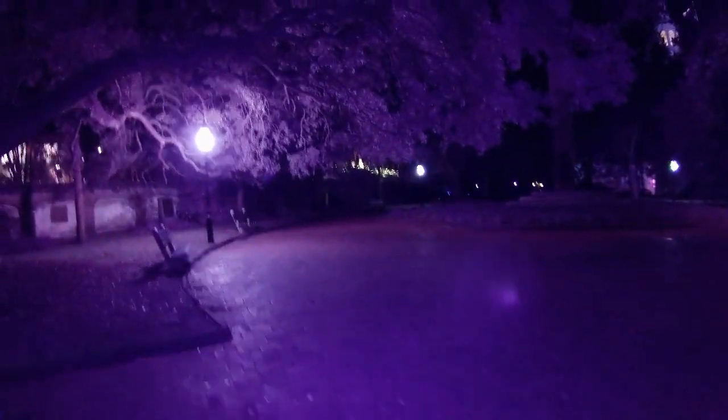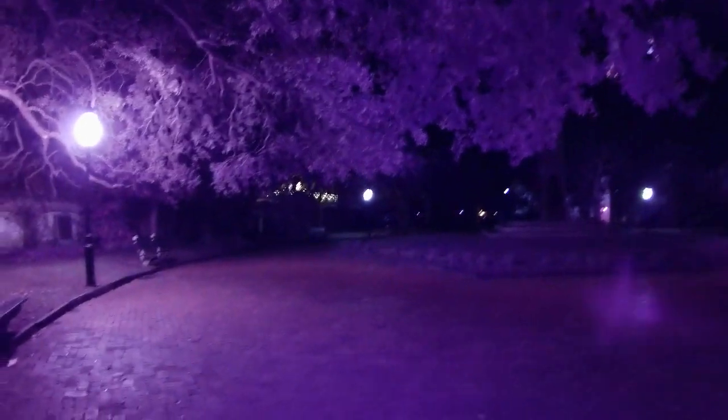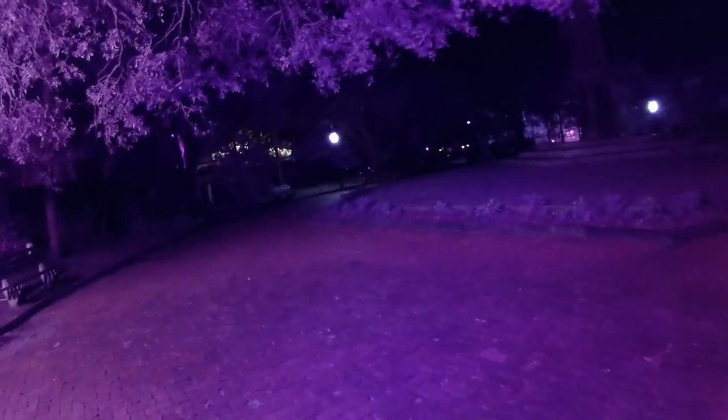Some pretty houses. I'm sure I'll read history stuff tomorrow on the way home. Oh, yeah? Go look at this.